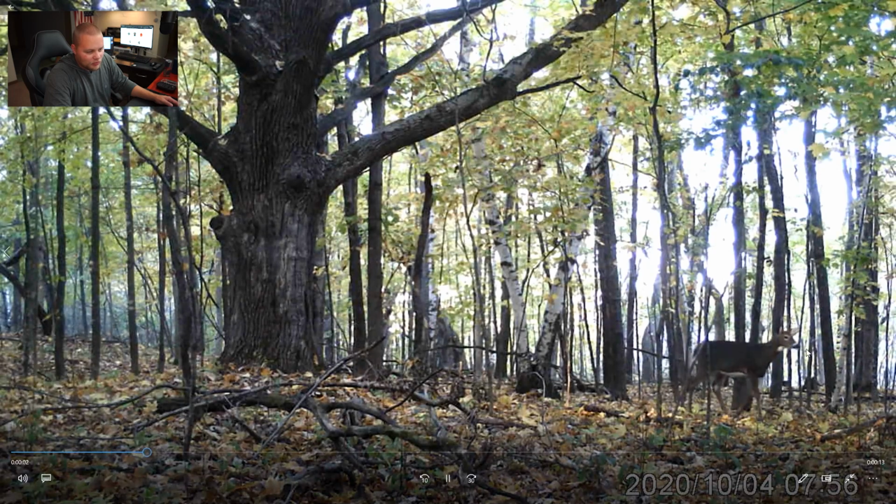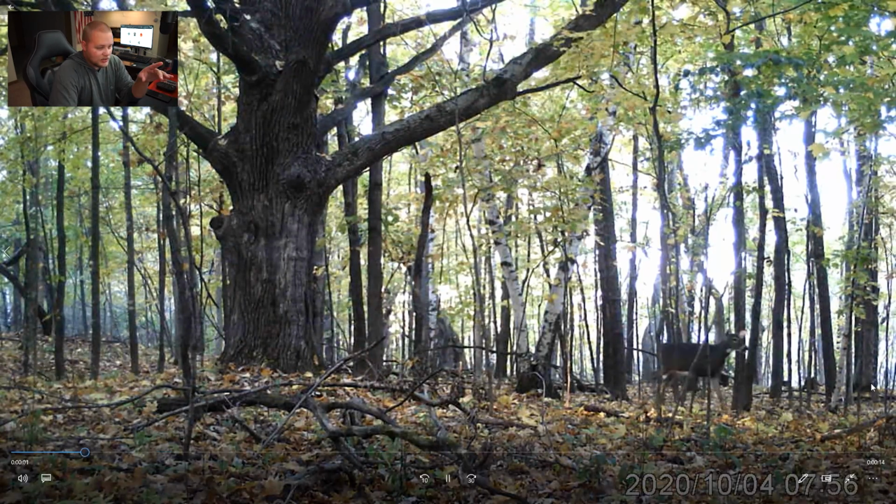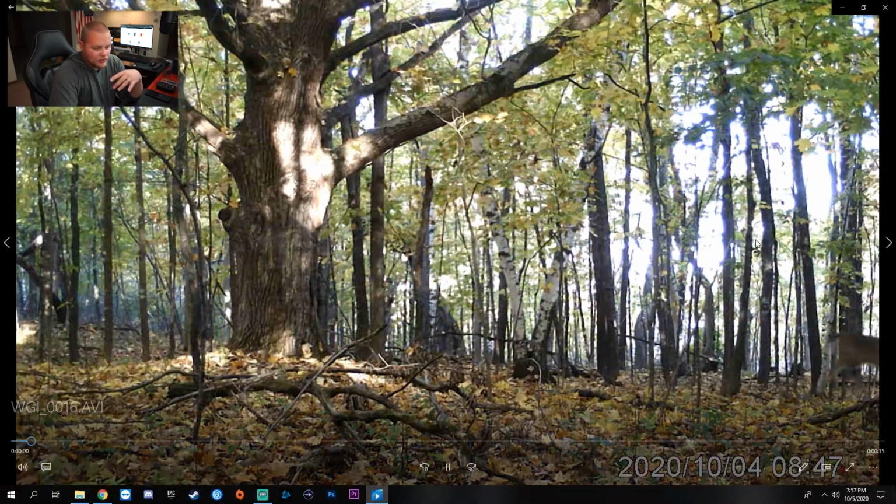And then we've seen them before, but those spikes are 8-9 inches tall. It's crazy. But yeah, 7:56, the big buck walks by.